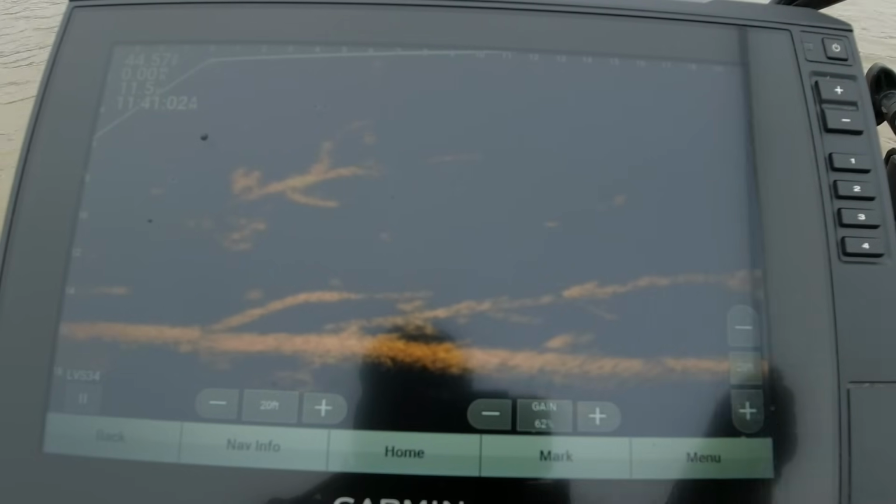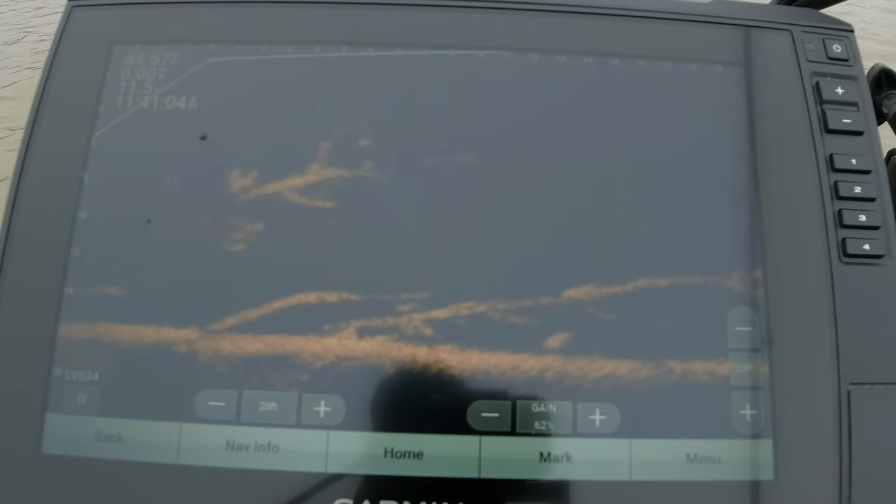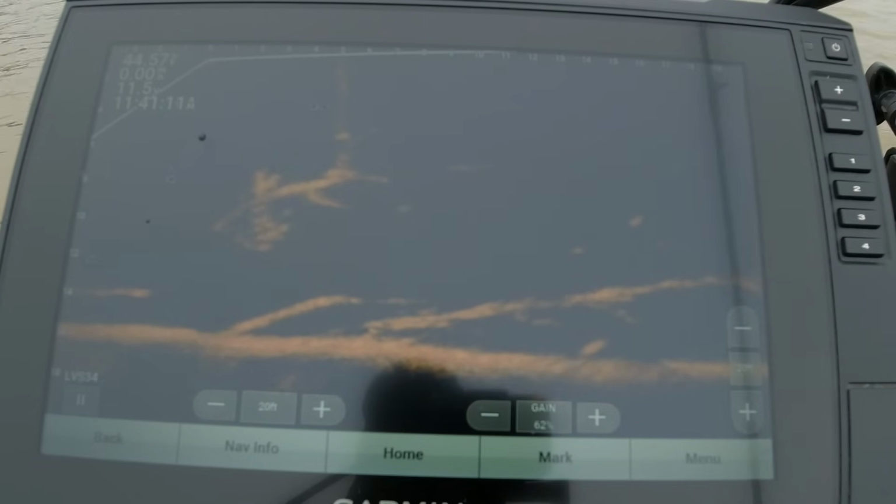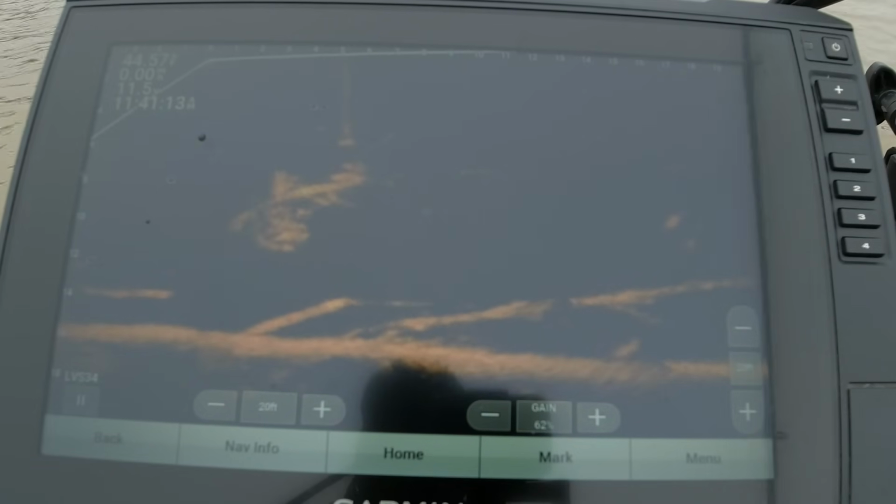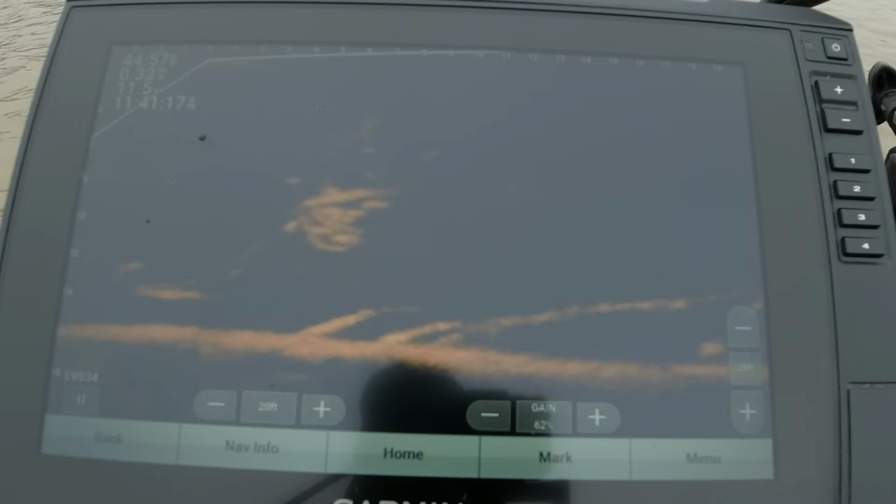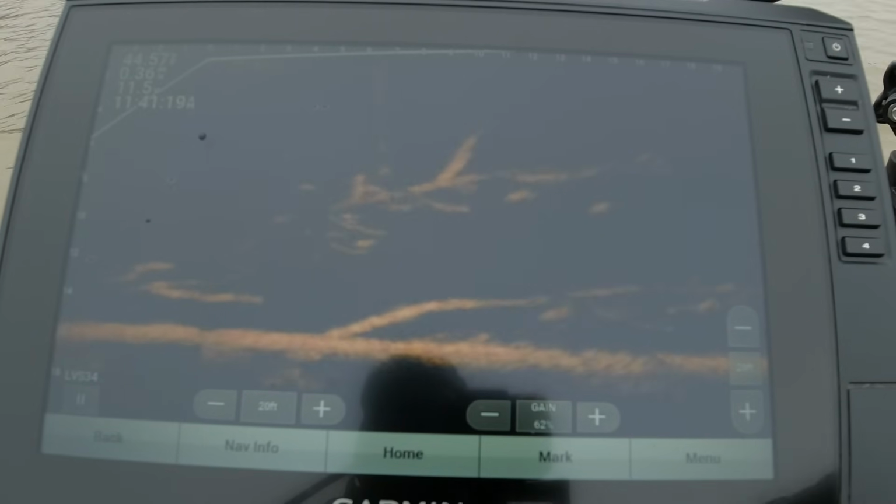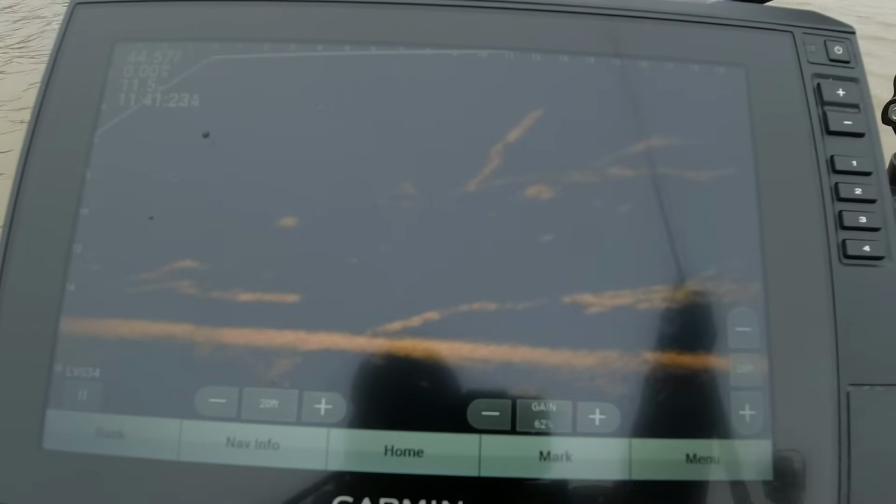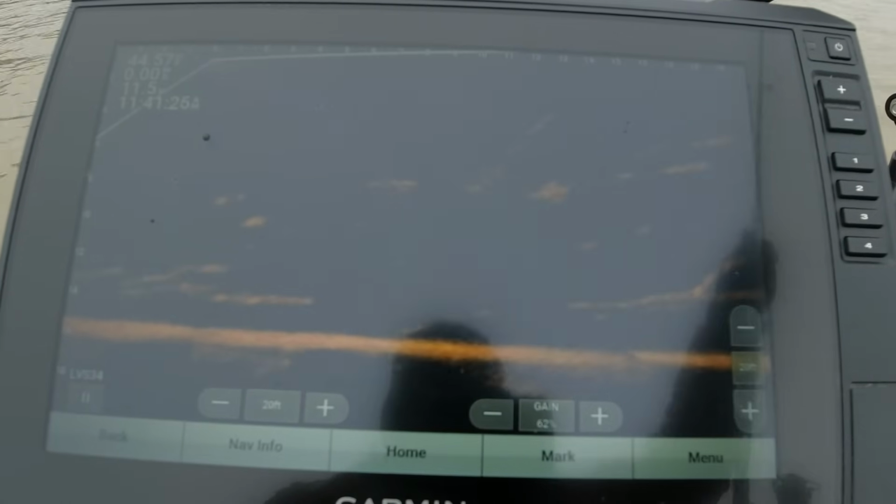I'm having to compensate for this wind. He's not very aggressive. I don't think he's seen that bait yet. Alright, here we go. We got one coming. Just barely nipped it. Barely nipped it.